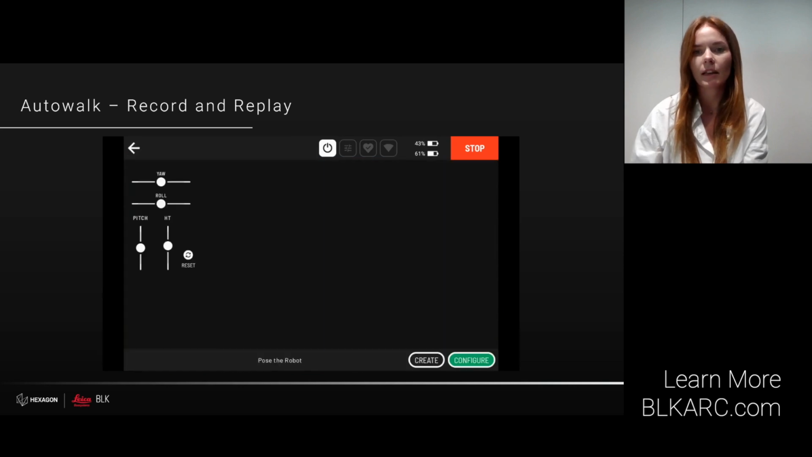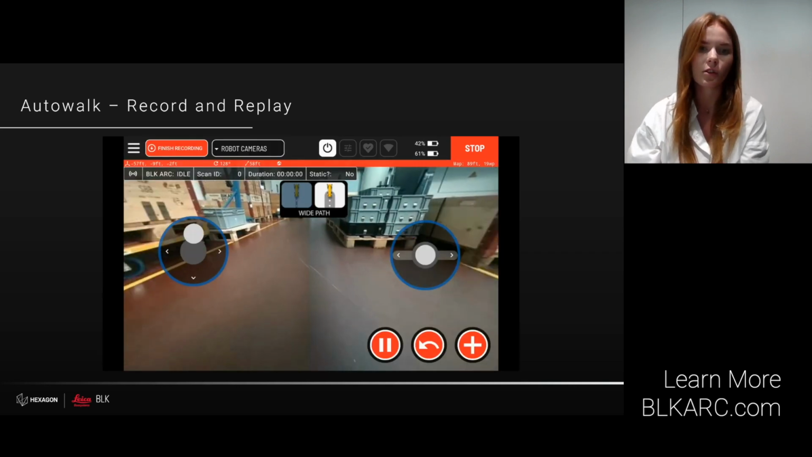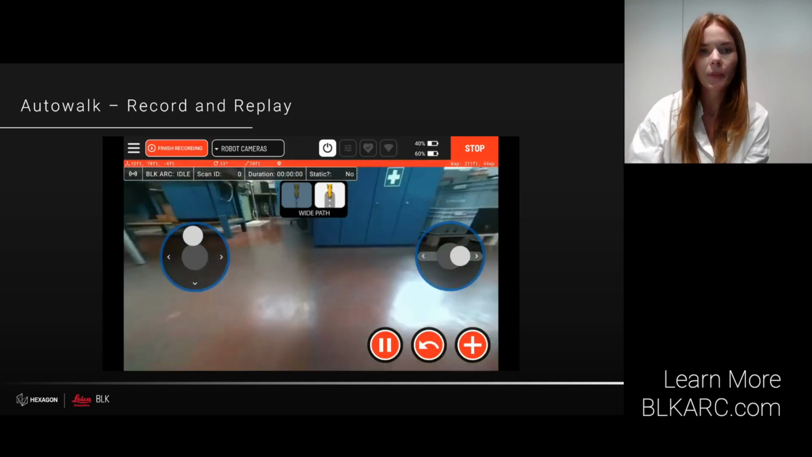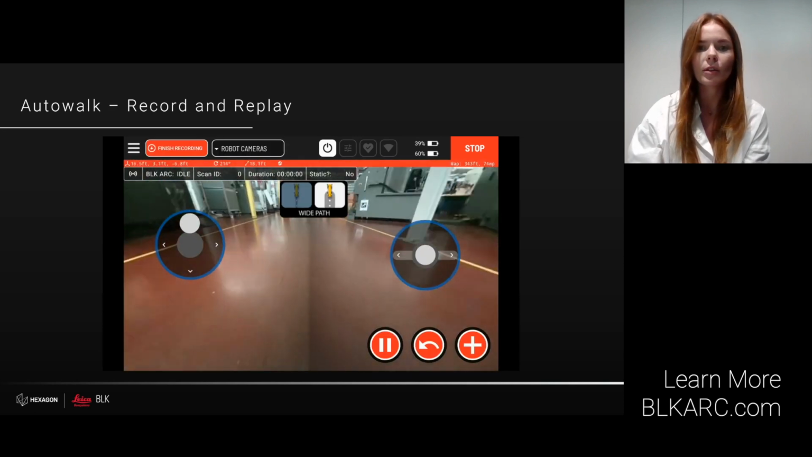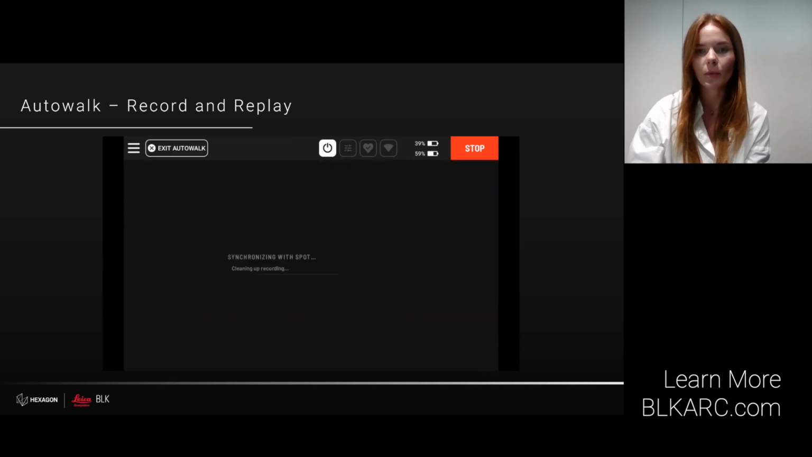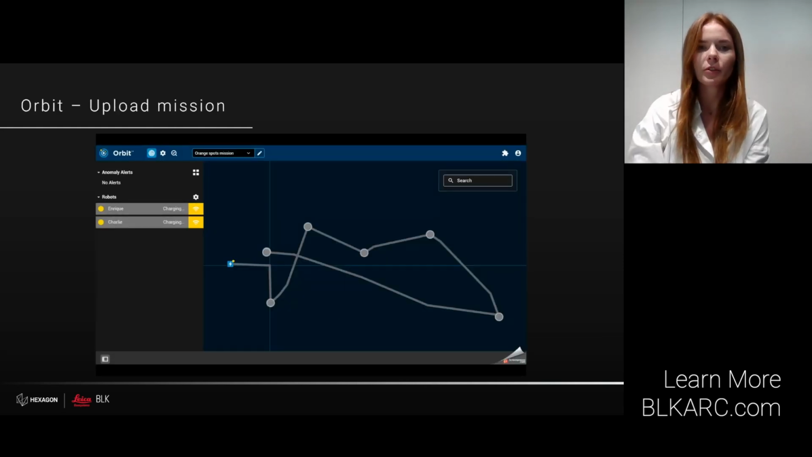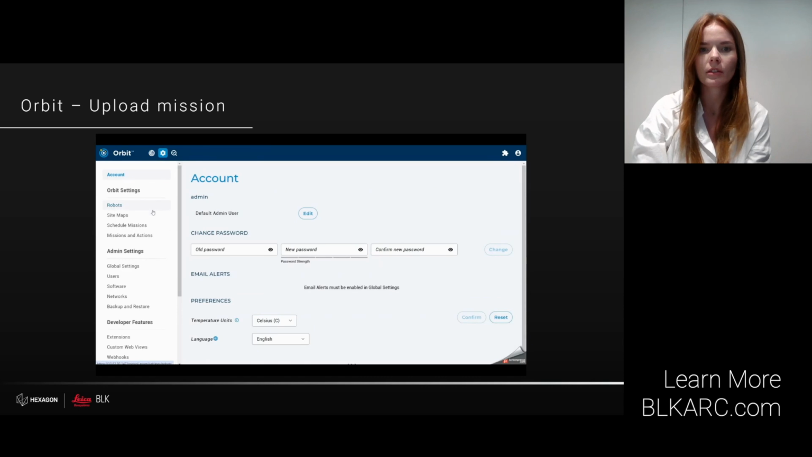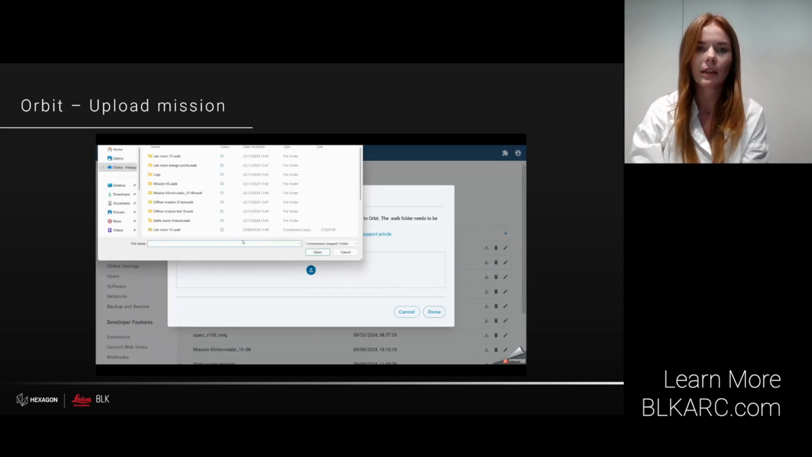Then we just, similarly as before, navigate Spot manually along the required route to teach it the new route, and add the BLK actions along the way. And once the recording is done, we can either download the mission to use it later in Orbit or replay it immediately. As you saw, the autowalk can be triggered immediately from the Spot app, or I can also upload the autowalk mission into Orbit and control the mission deployment from there.